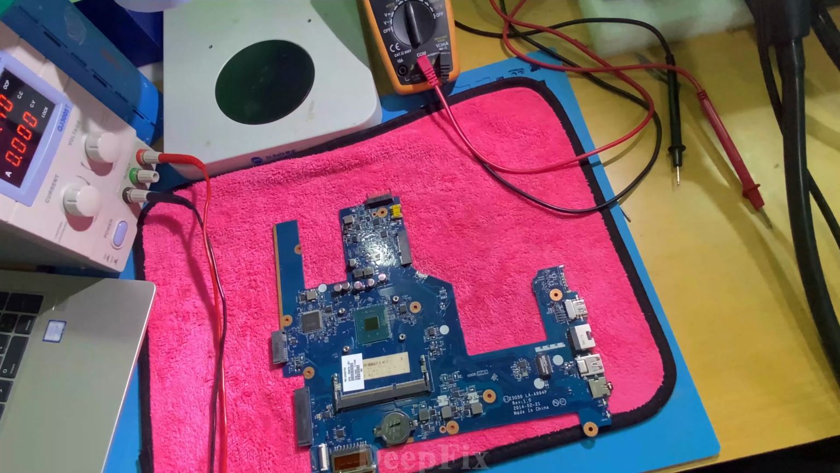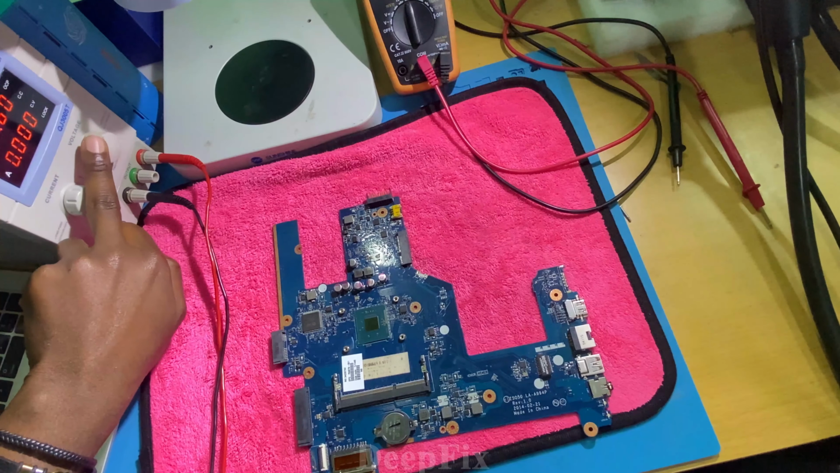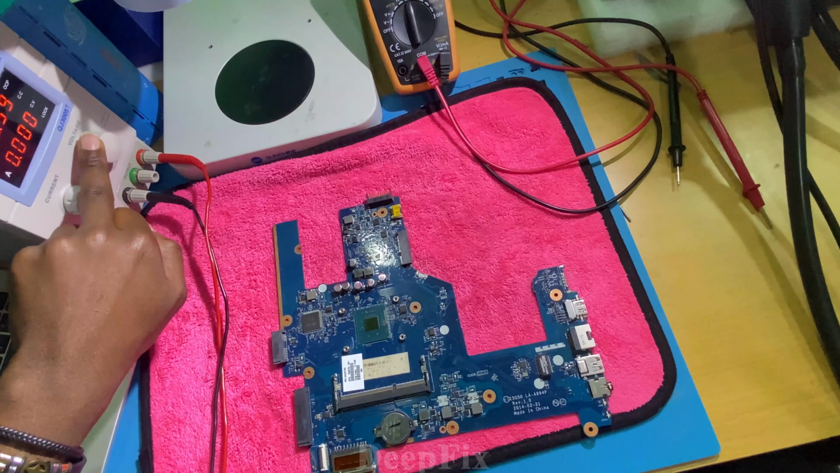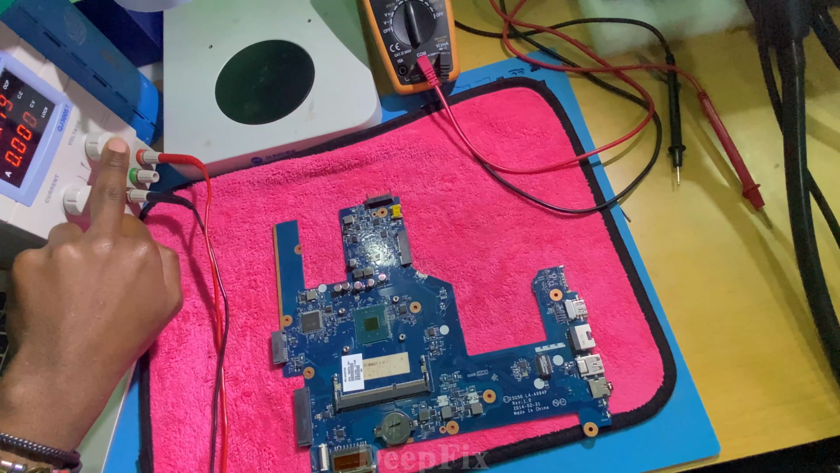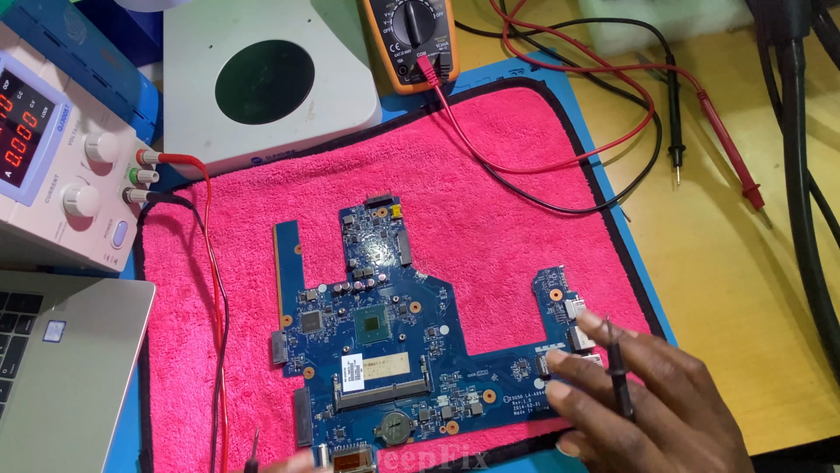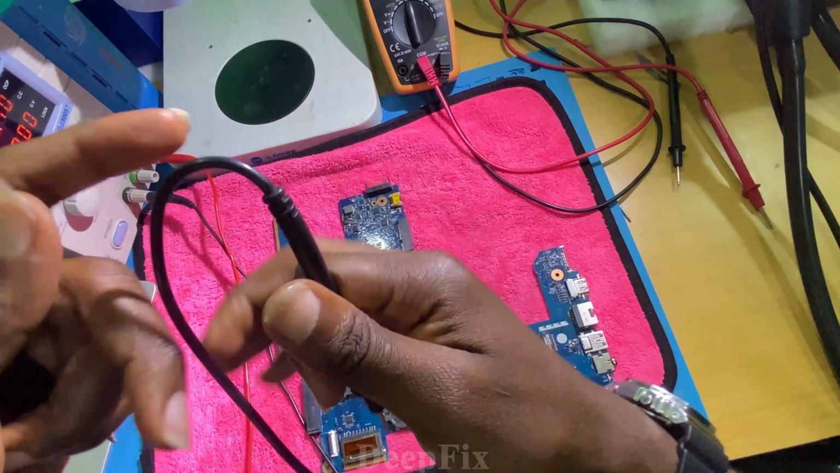Now I will set our power supply to, for example, 2.2 amps. Is good. Yeah. So how do we do this? As I told you, it's a ground cable.